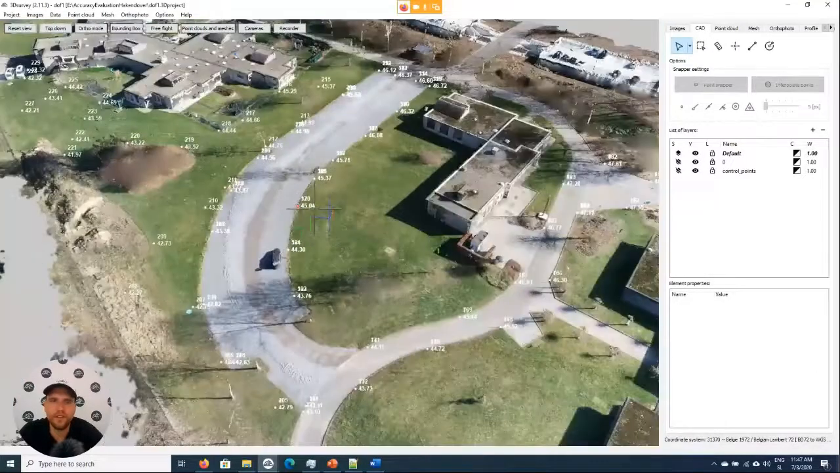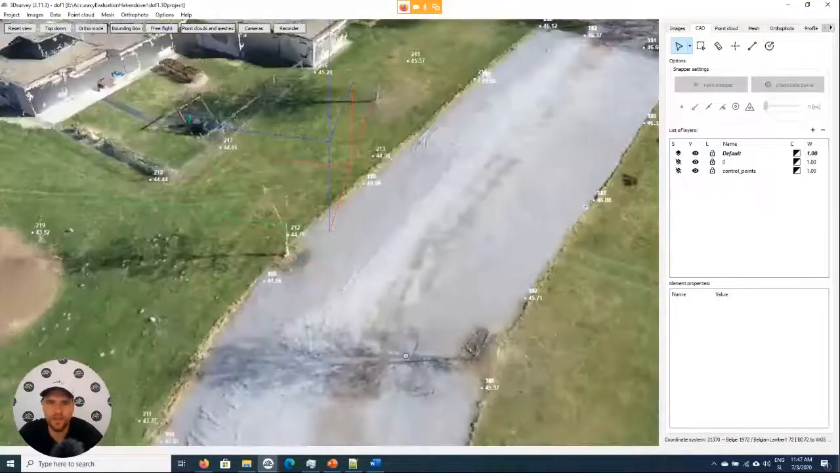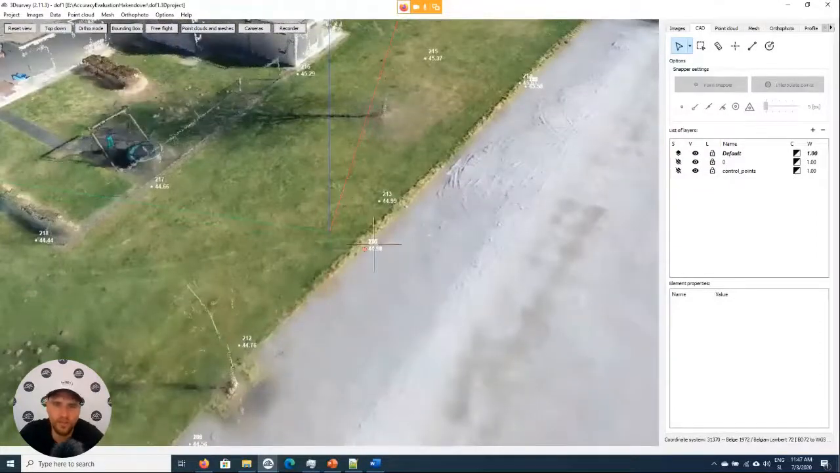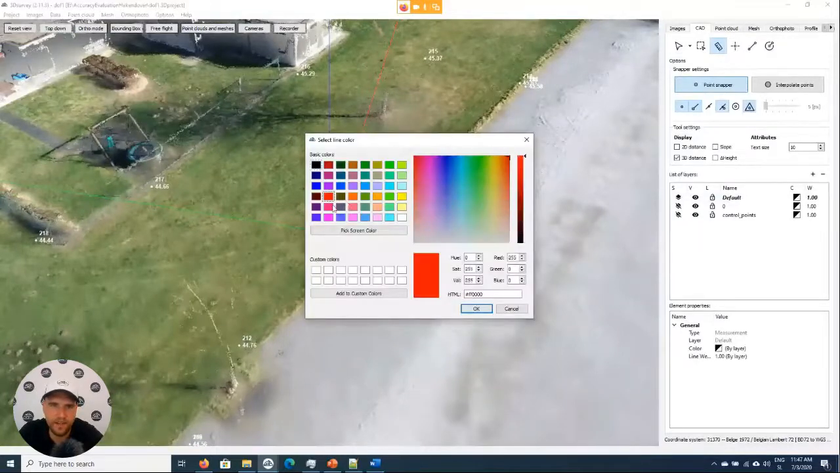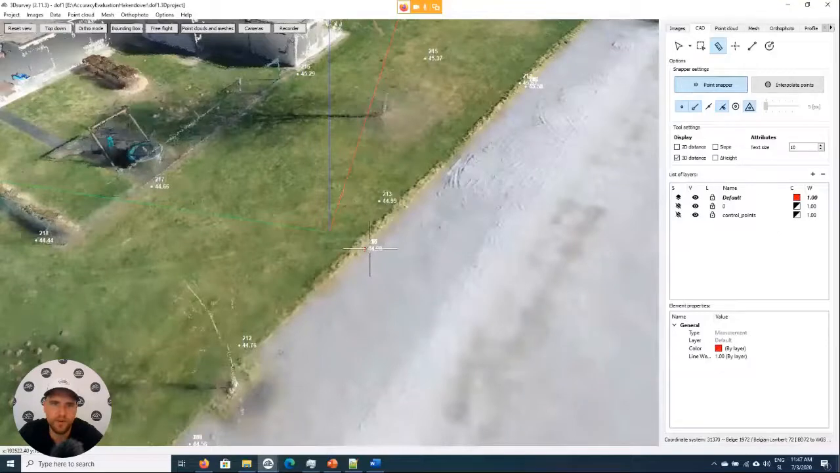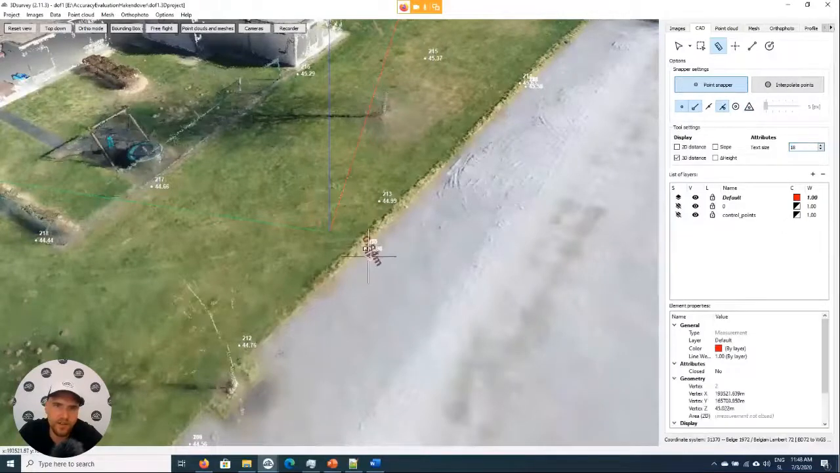So here now in this tab, we can then just check for each point. We can check the delta height, what the delta in height will be between this point measured with GPS and the point from the point cloud. Let's make the text a little bigger. We will be snapping on points. Let's check this one. And we don't want 3D distance, we want delta height.